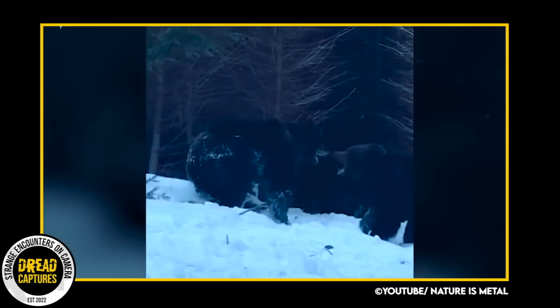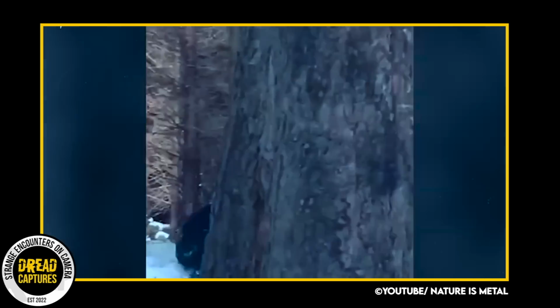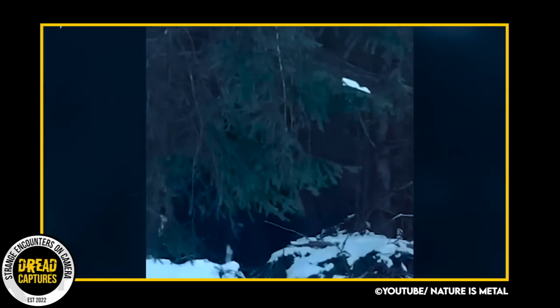In Romania, brown bears are a protected species and hunting them is strictly regulated.